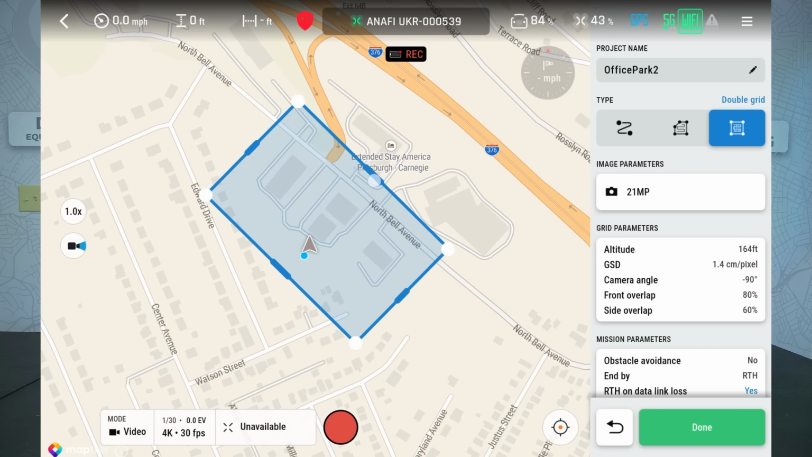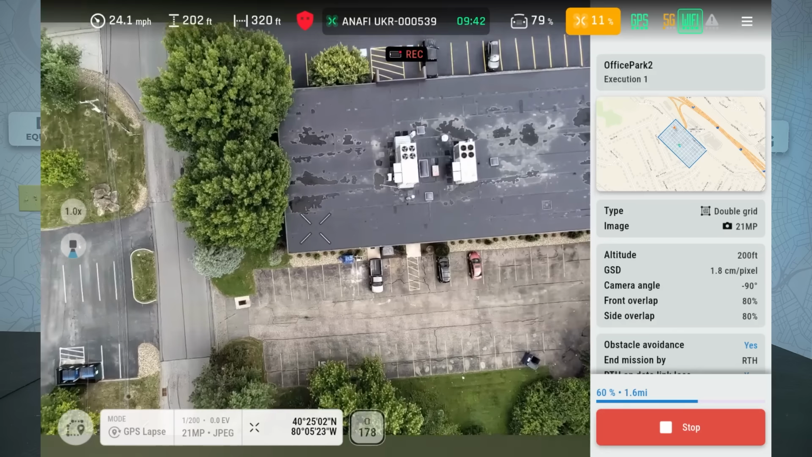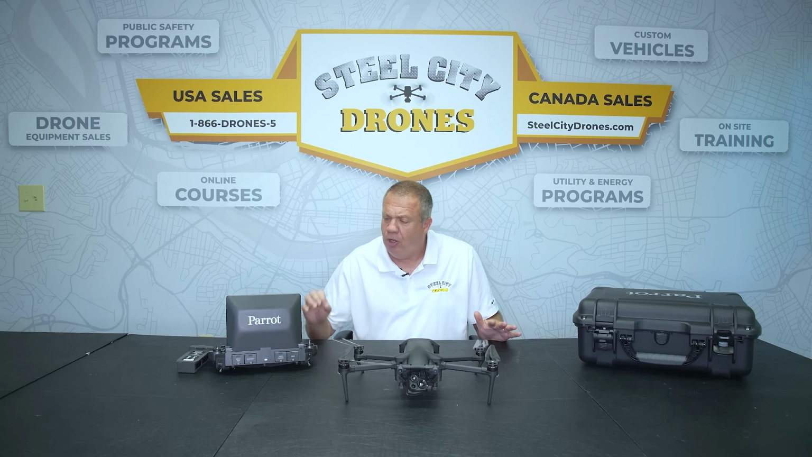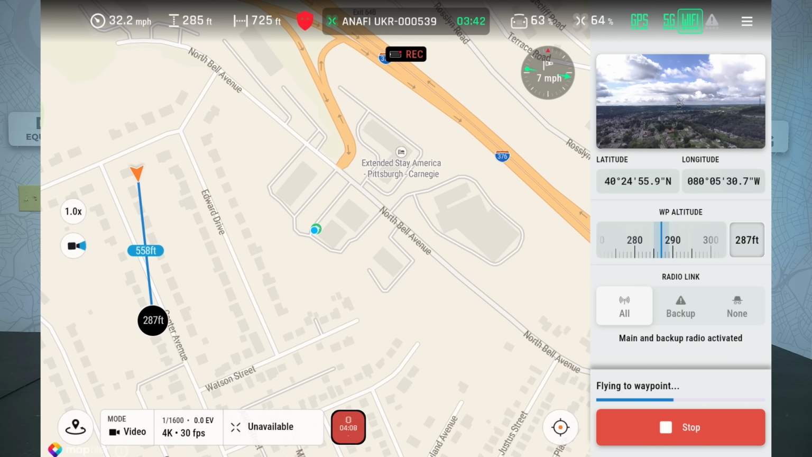This aircraft can also do pre-planned flight missions. So if you want to set up a search grid for search and rescue, that's not a problem at all. We can also pick a point and fly to it. And I haven't seen hardly any drone manufacturer or model do that before. So that's a very nice thing to have inside it.